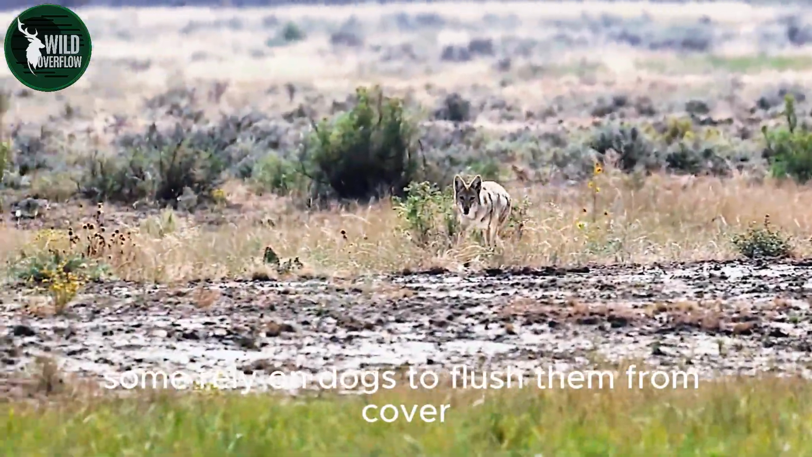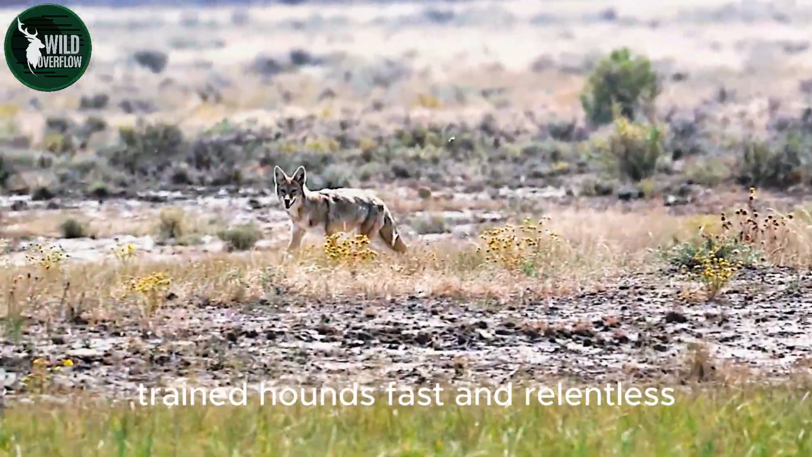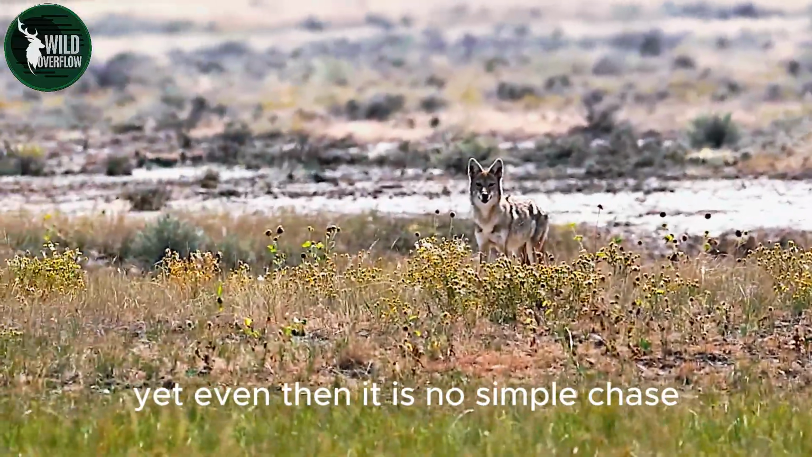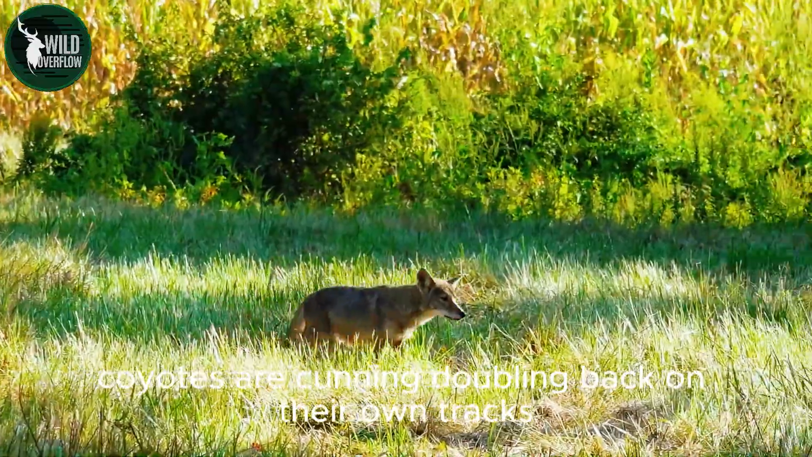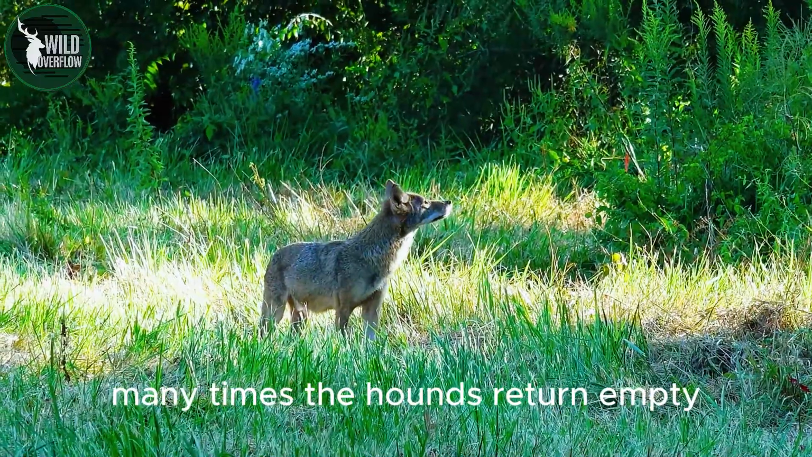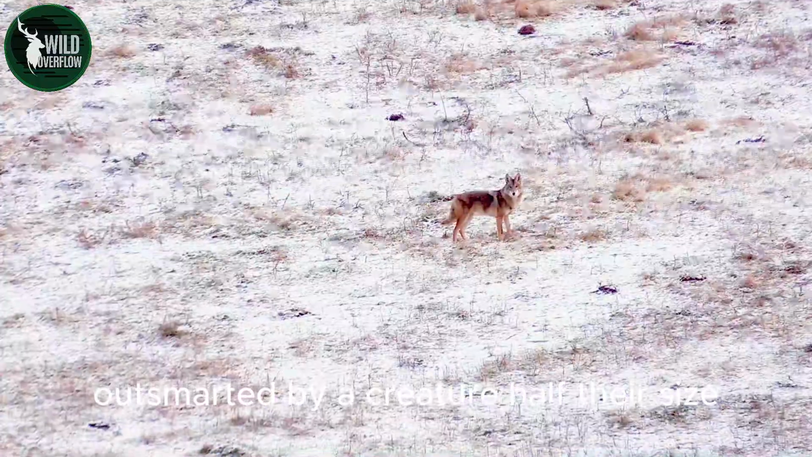Some rely on dogs to flush them from cover. Trained hounds, fast and relentless, pursue the trail, forcing the coyote into the open. Yet even then, it is no simple chase. Coyotes are cunning, doubling back on their own tracks, darting through brush, vanishing into ravines. Many times, the hounds return empty, outsmarted by a creature half their size.